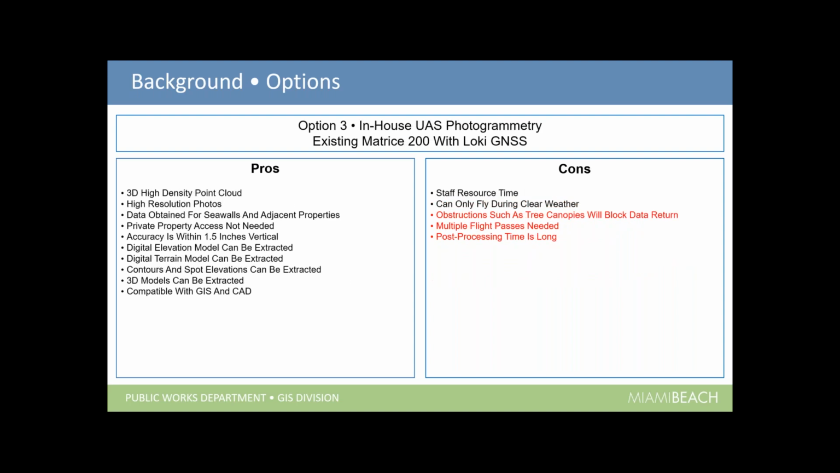And we looked at the third option, which was, at the time, we had an existing Matrice 200 with a Loki GNSS positioning system on it that we have been using for photogrammetry. And we said, well, we could use that. But again, we had some cons where you can only fly during clear weather, which is not that big a deal. Obviously, we can just wait till we have clear weather.